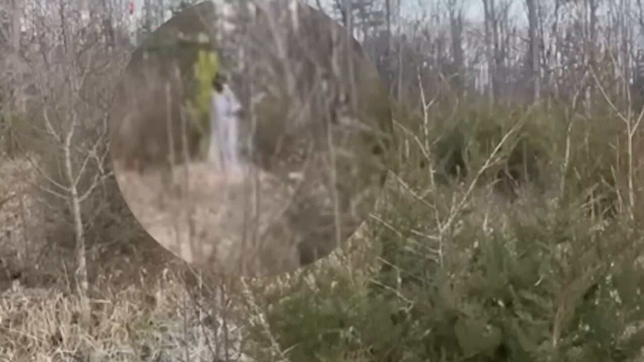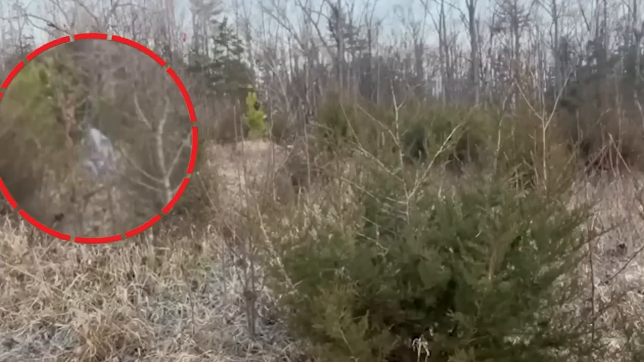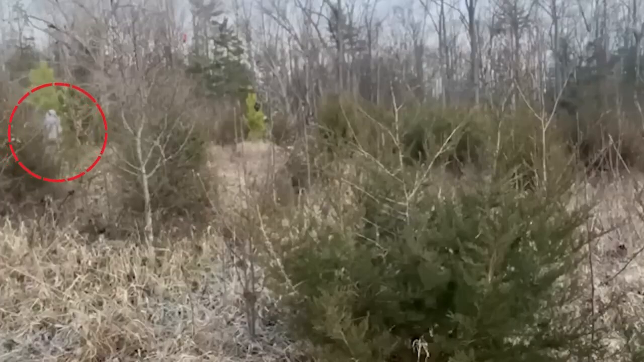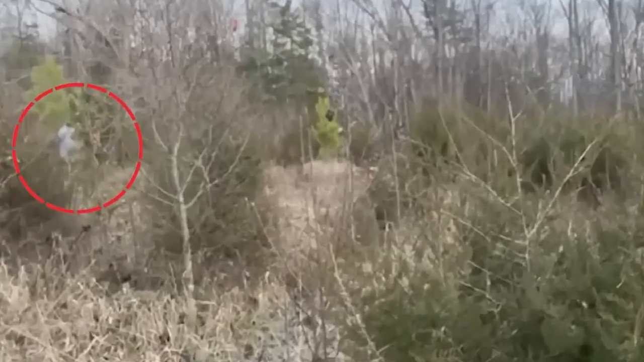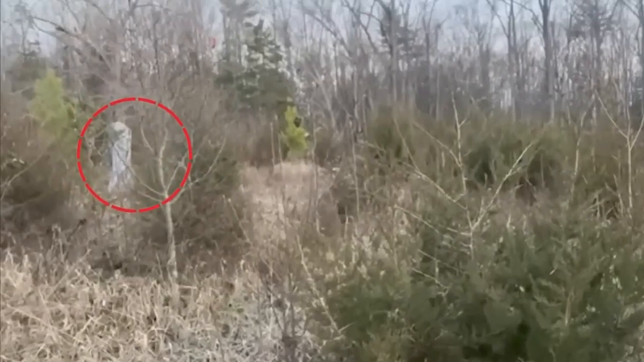Uncertainty surrounds it, as it is not clear whether this is merely a human wearing a lengthy white robe or a supernatural entity. We believe it to be a man dressed in a robe, but why would an unusual man wander the jungle? And what would he do there exactly? He nearly appears to be lost. There isn't much more information available about this video, so please comment below and let us know what you think.